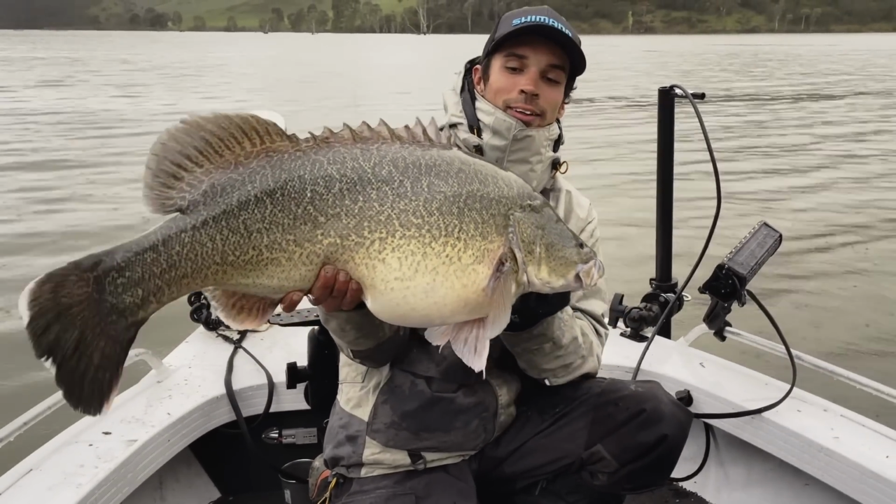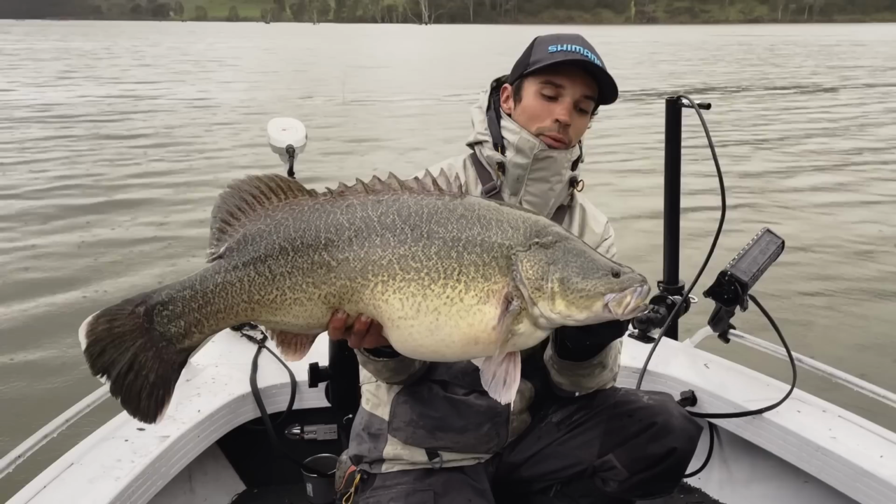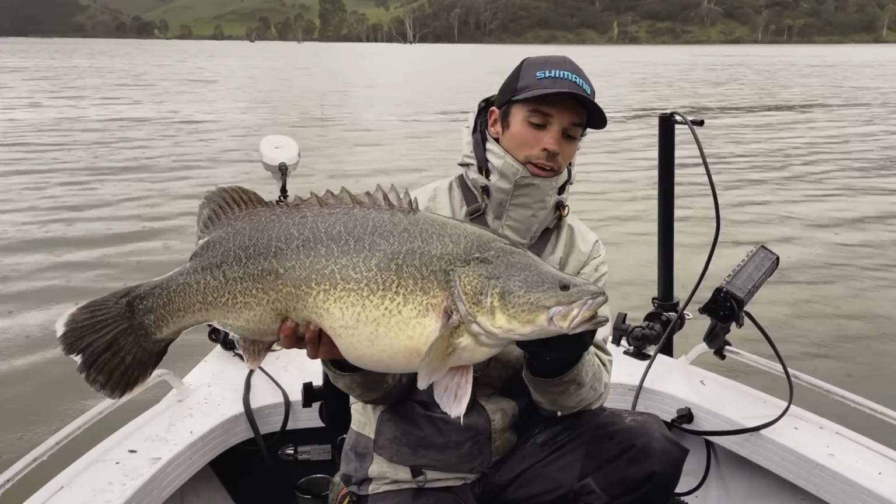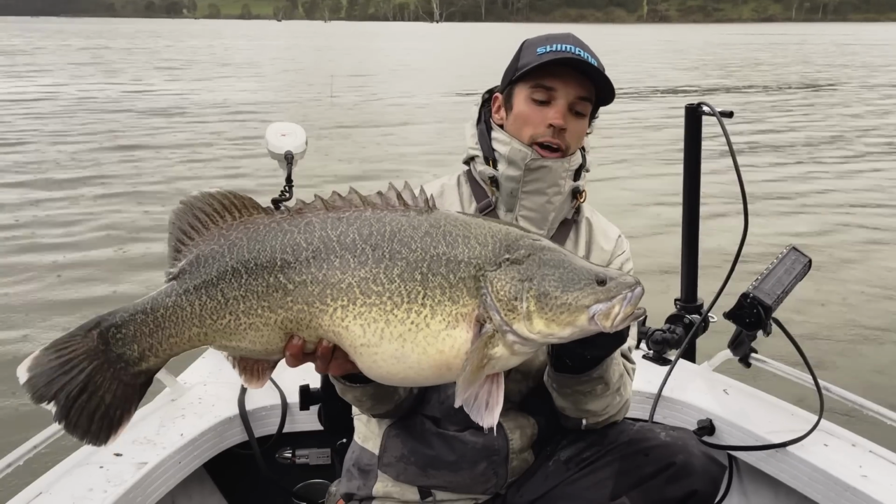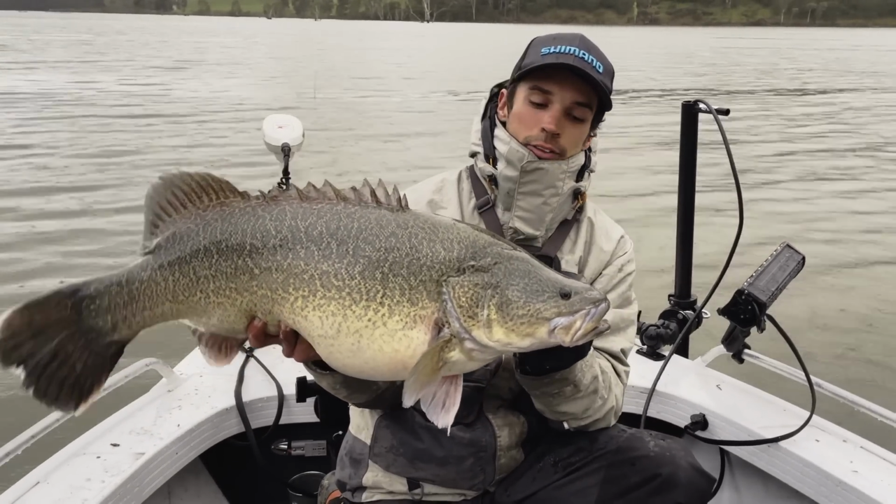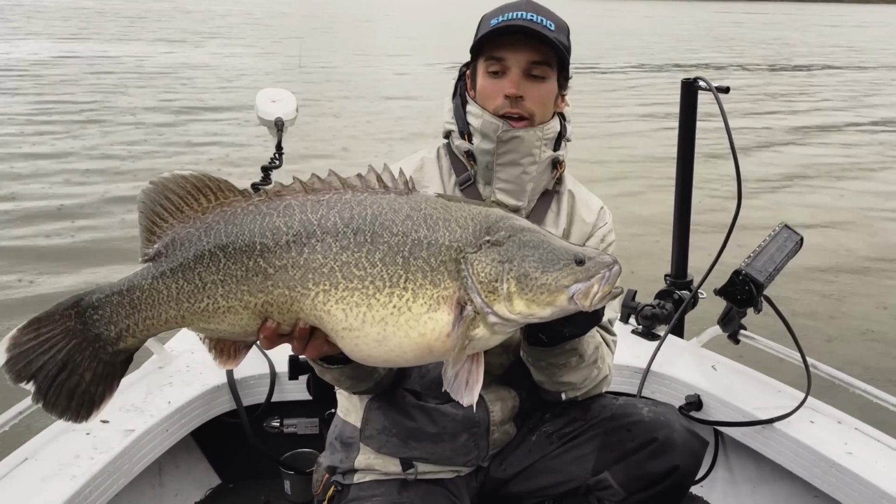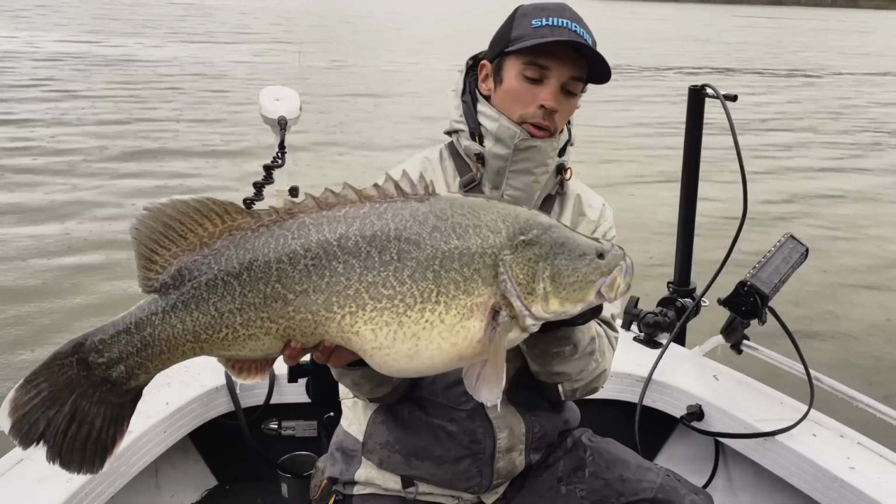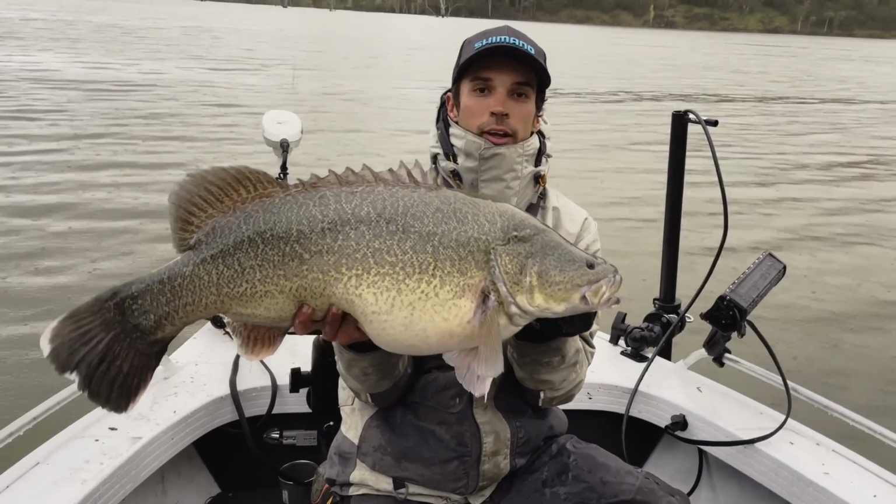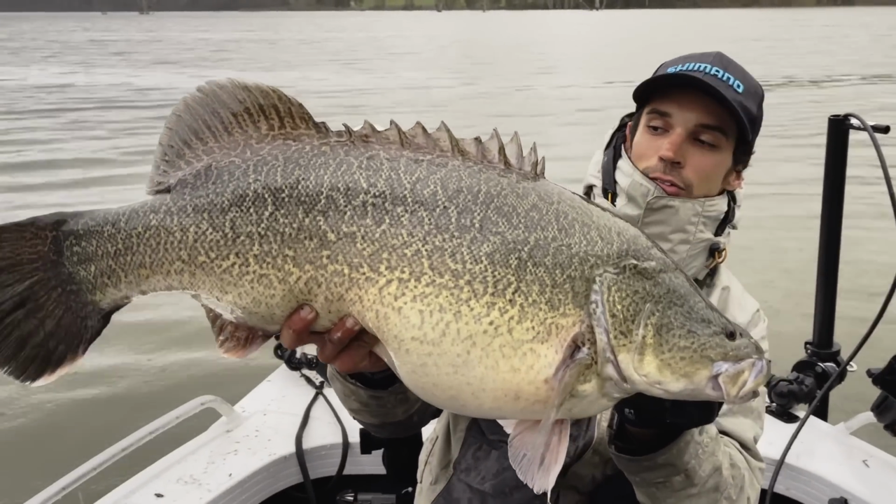Stoked with that. Only a smaller fella, but it's a start in the daylight, which is always cool. Just slow rolling the plackies over him. See if we can get a topwater bite lately, but while it's windy like this and raining, we'll just keep hitting them with plastics. Cool little fish. They're certainly fat in here. Get a couple of pics and get him back. Sick. Beautiful Eildon fish.